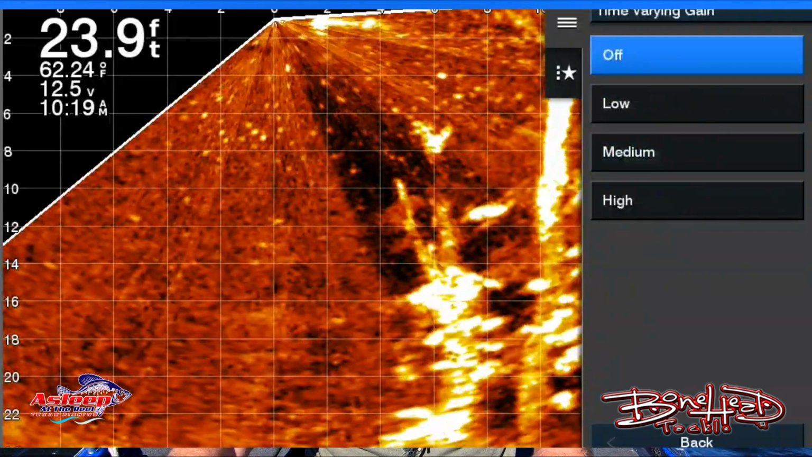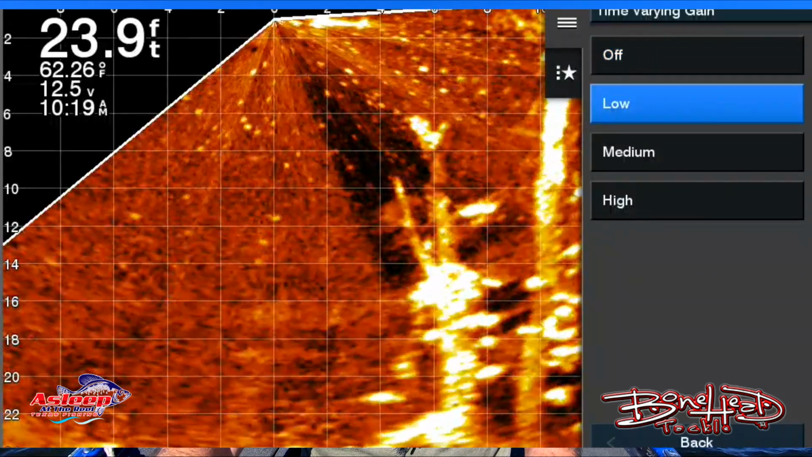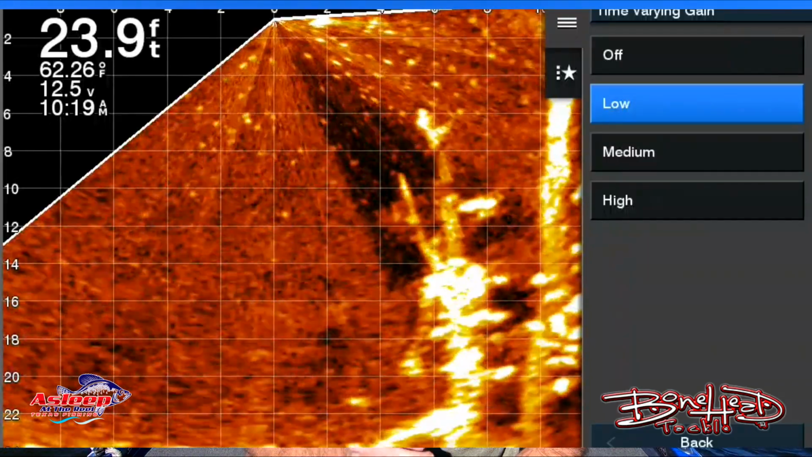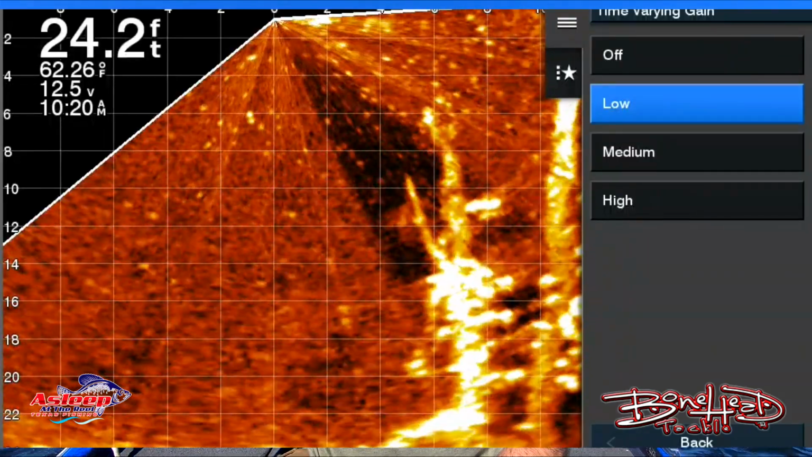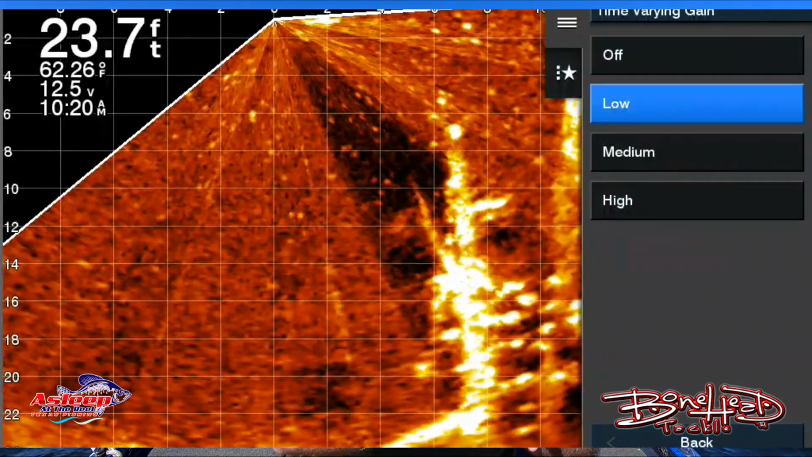TVG, let's go to that. Right now I've got it off. So what it's going to do is basically take out, it stands for time varying gain. What it does, it takes out trash around the transducer.